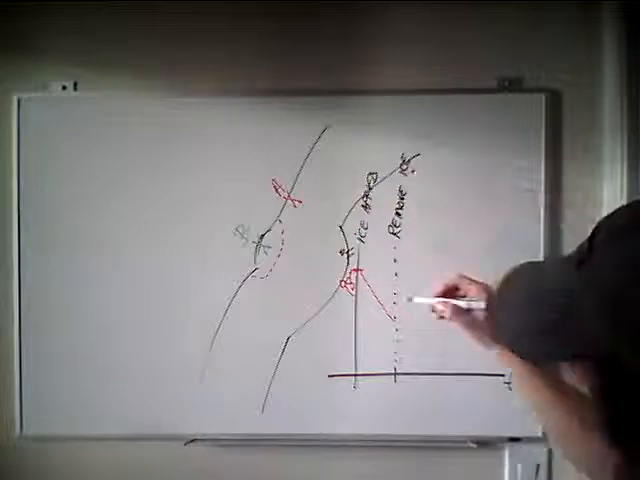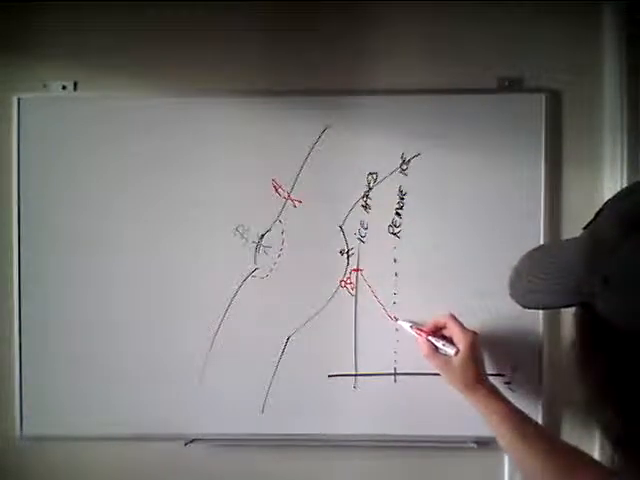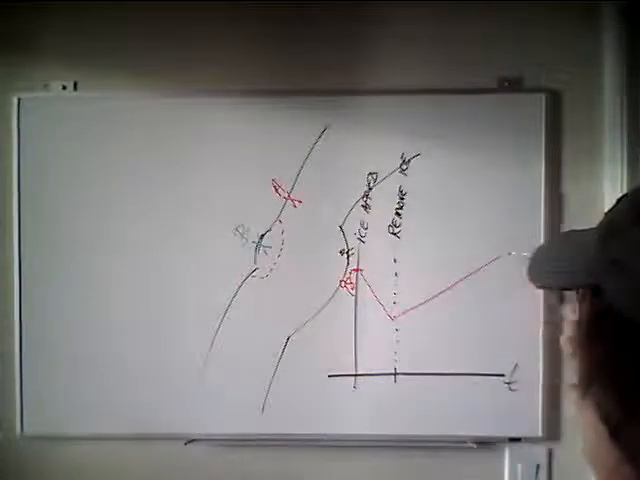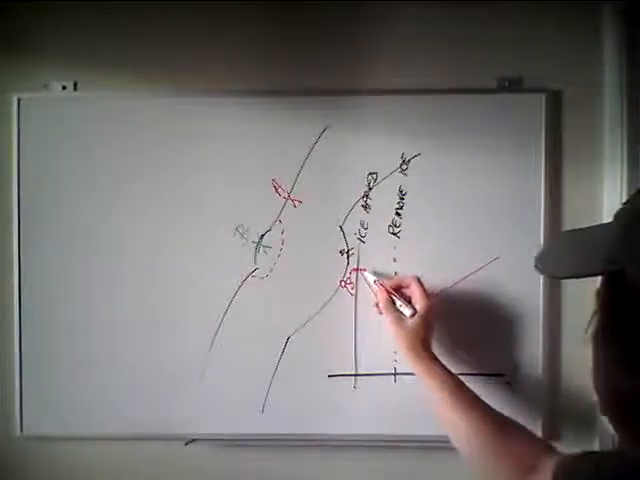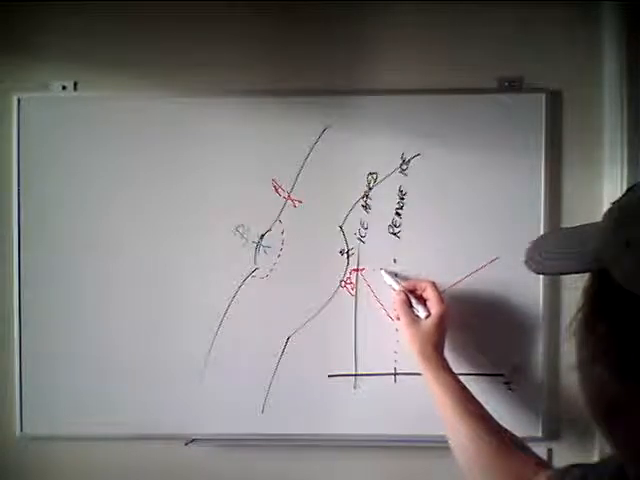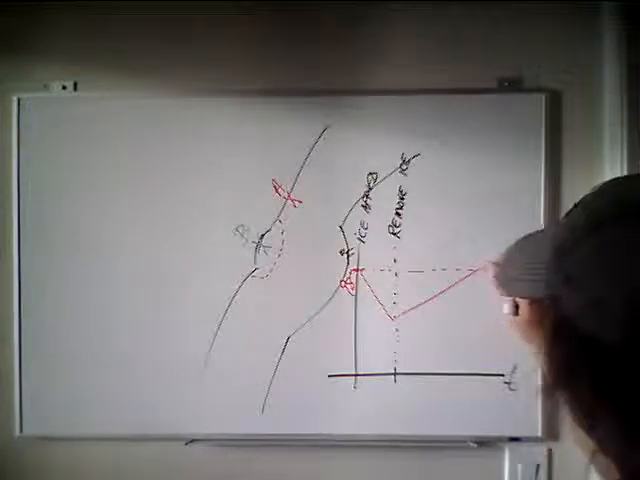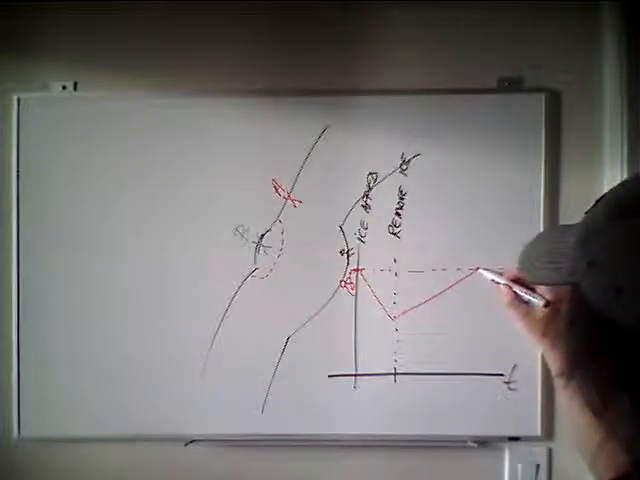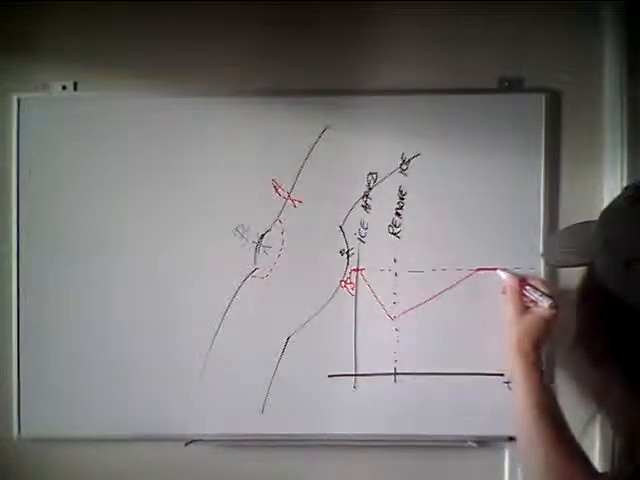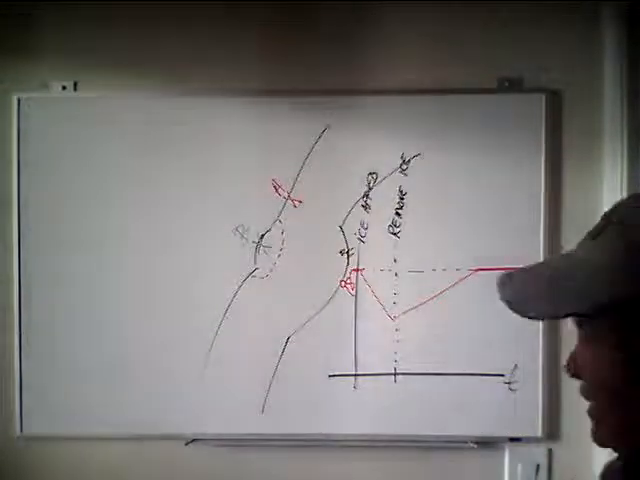You remove the ice, and then the temperature starts going back up, and how long it takes to do that, it goes back up to 98.6, and then it stays there. Okay, because the body can't get any hotter than that.